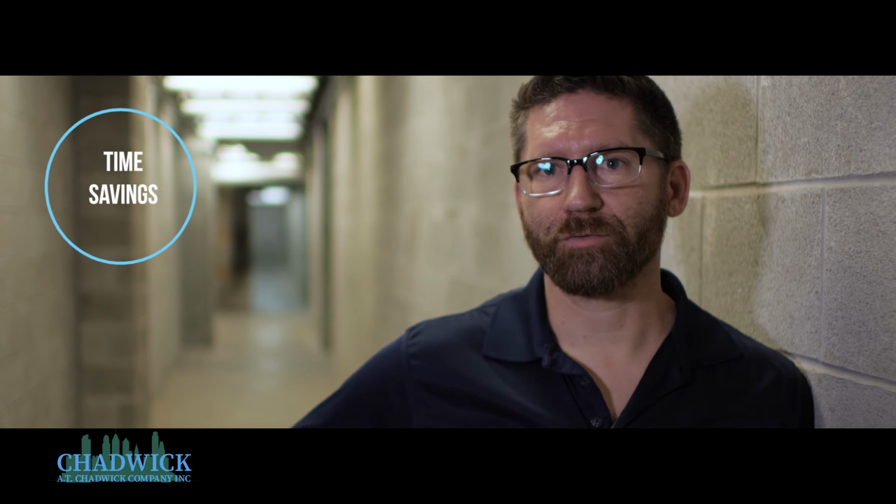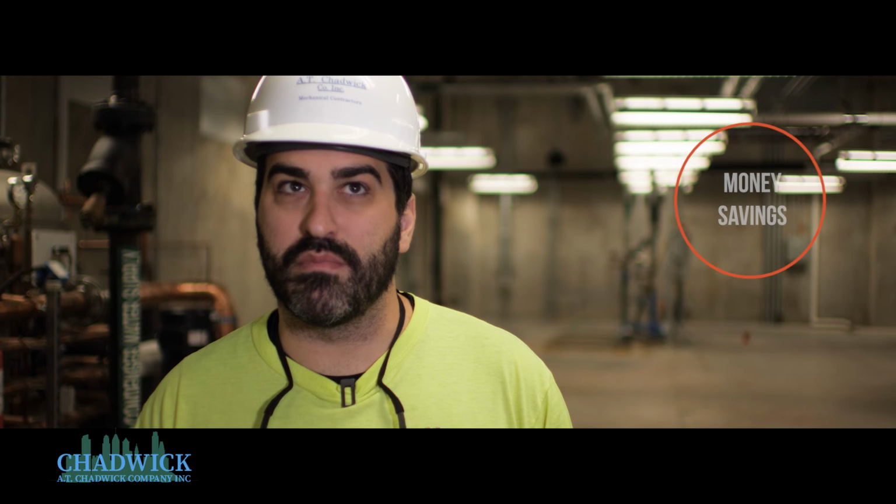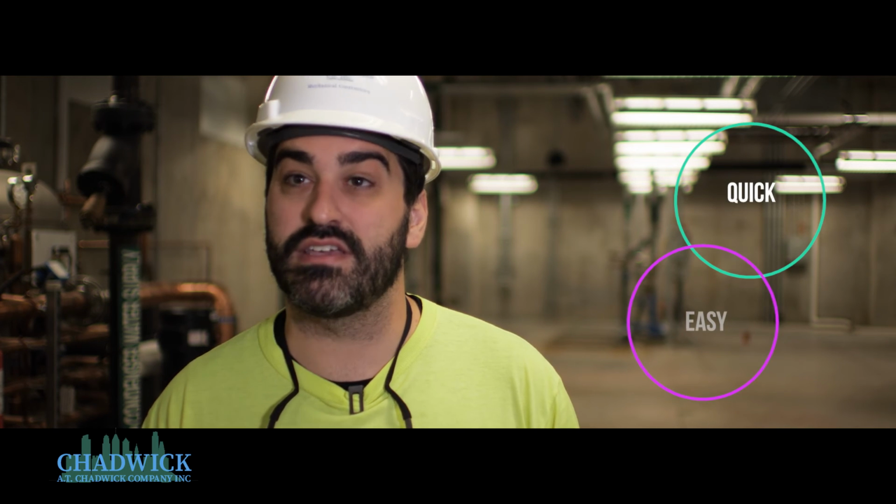So what used to take us 3 weeks to measure in a space like this, it will now take a day. It's also a big money savings for the client too, because they don't have to deal with anything dragging on or any mess that's made. This is quick, easy, efficient, and clean. It makes everything more precise and efficient.